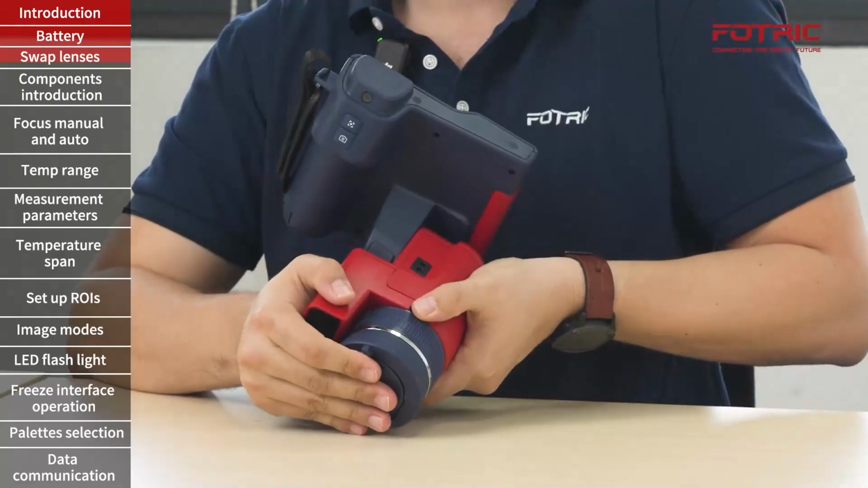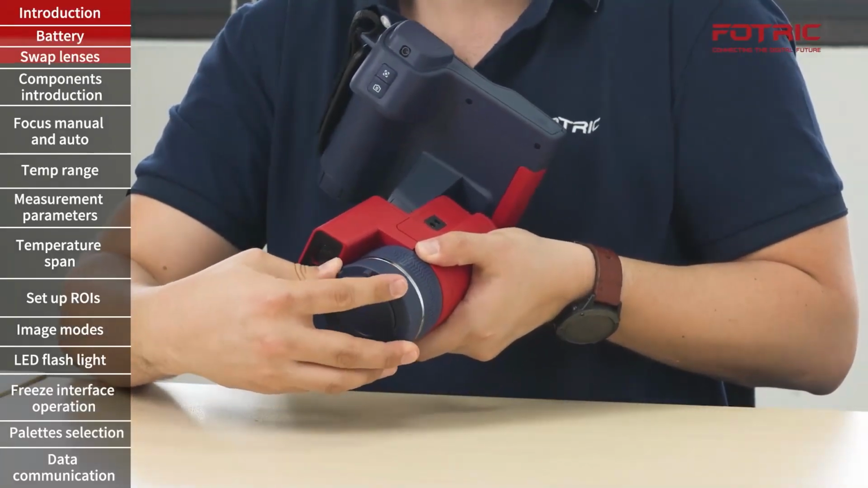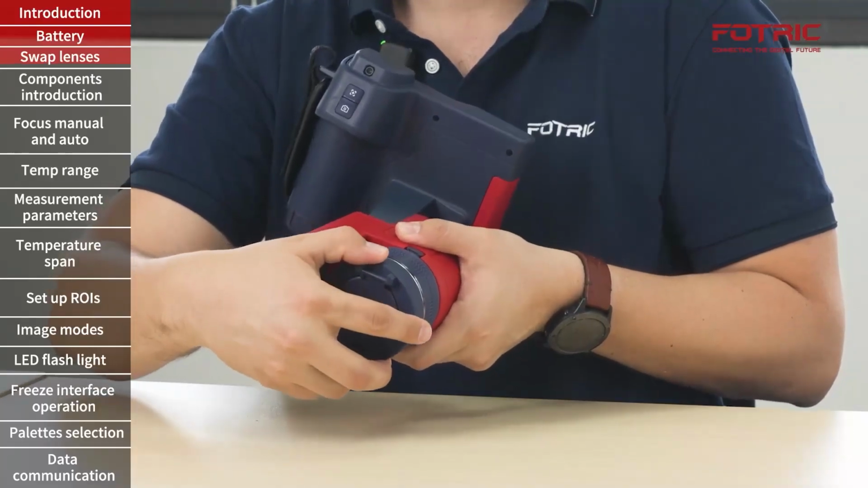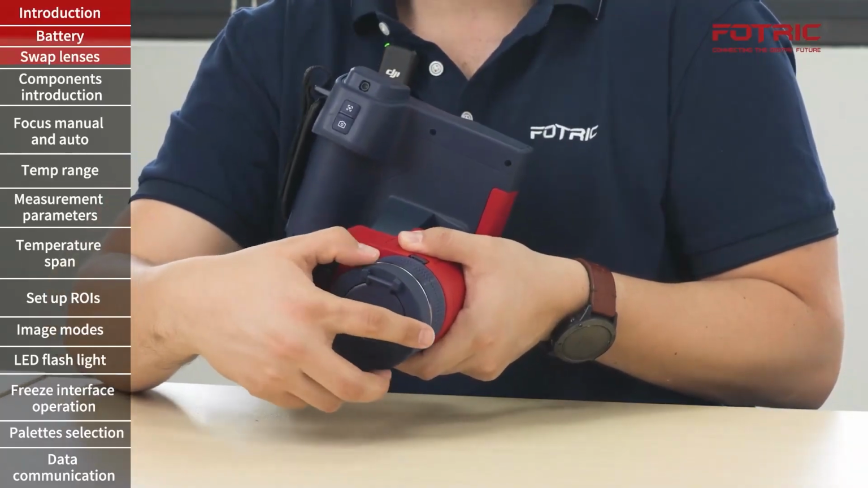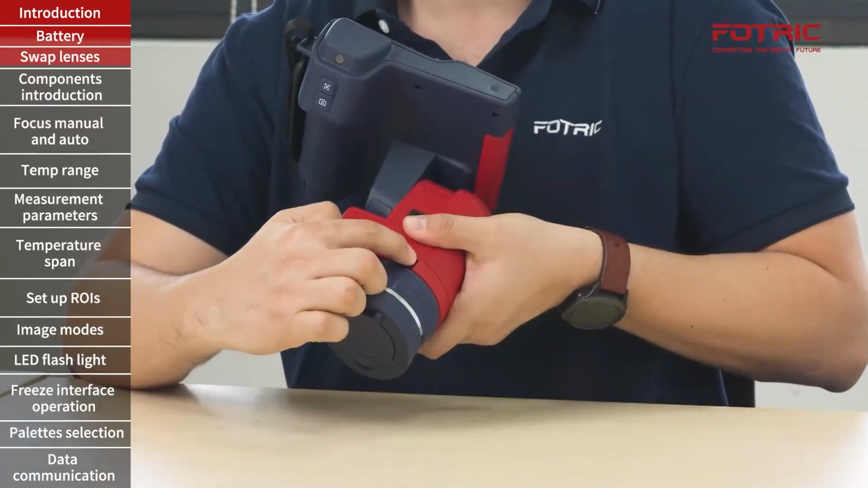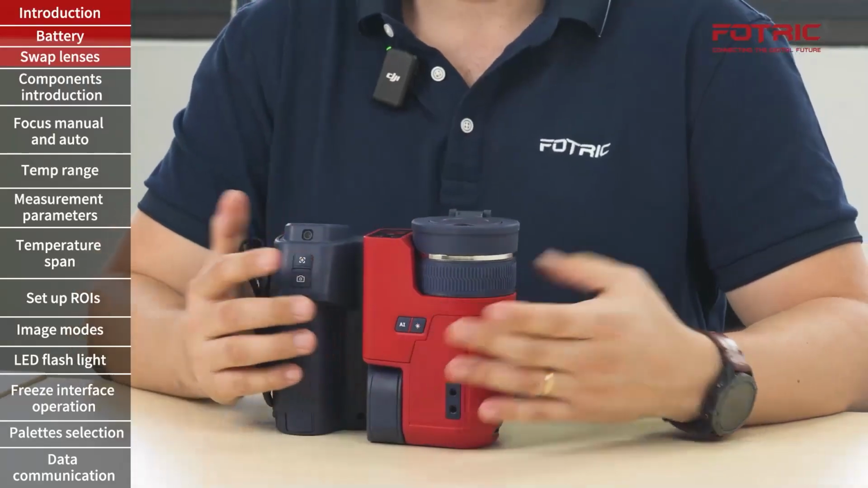Following that, I will pull the latch again, press slightly, gently, and rotate until I hit that click. To ensure that the lens is fully inserted, I can do a quick check and make sure that the latch is back in place. With this, we're ready to start the camera and do an inspection.